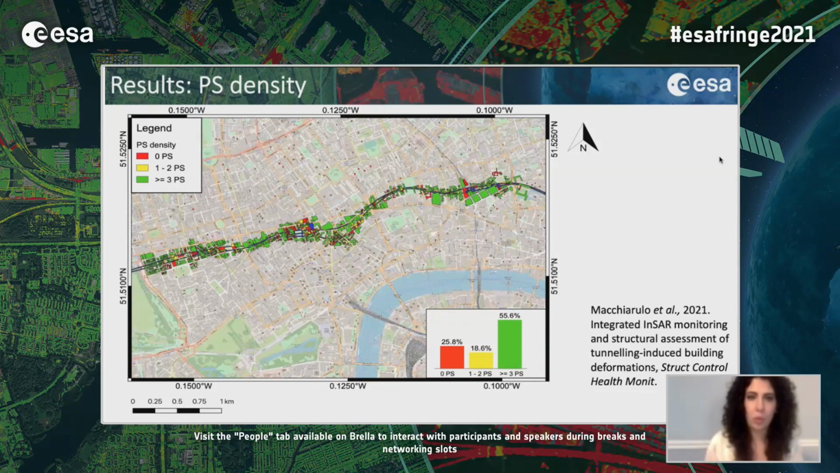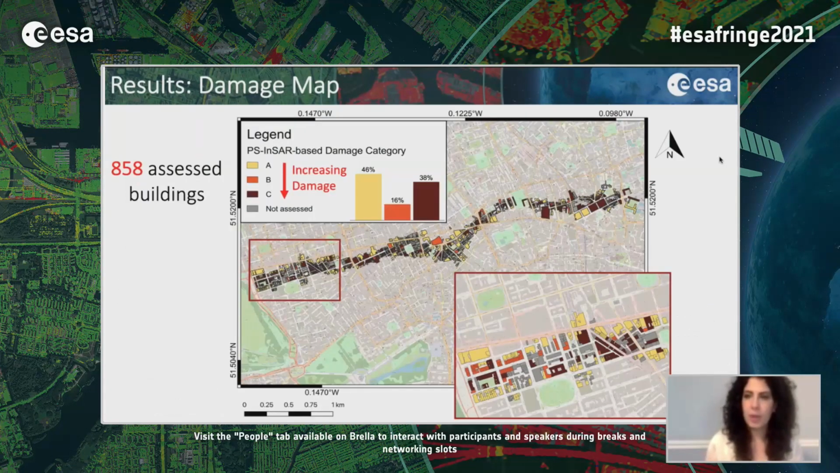So actually we were not able to assess these buildings because in order to quantify the actual settlement, we need a minimum of 3% scatters per structure. So these are the results that we obtained from the assessment. We were able to assess with this method about 860 buildings and quantify the damage for 860 buildings.